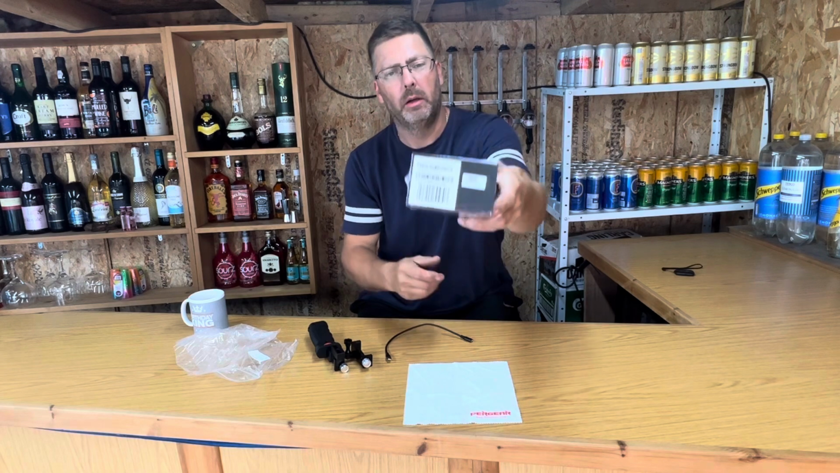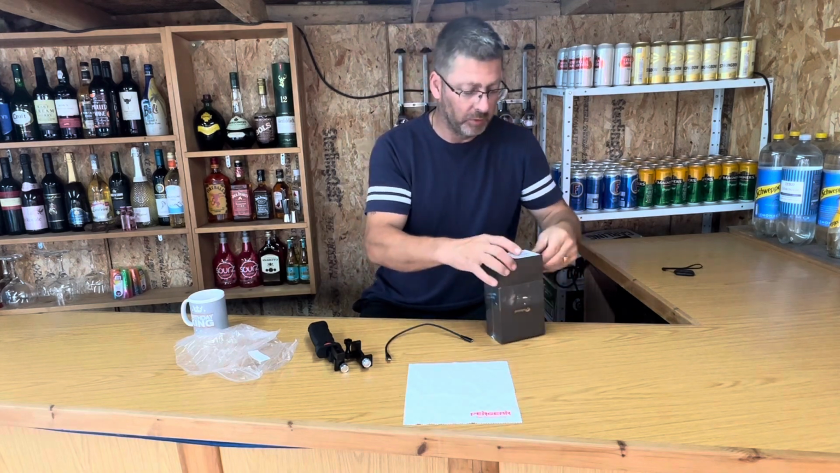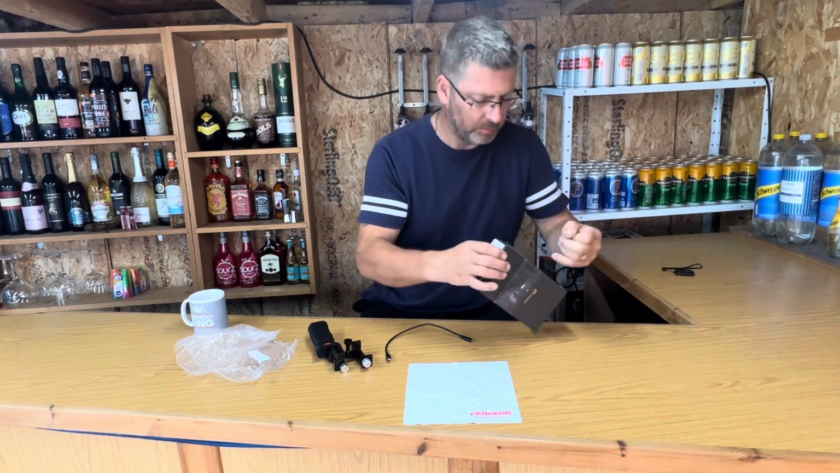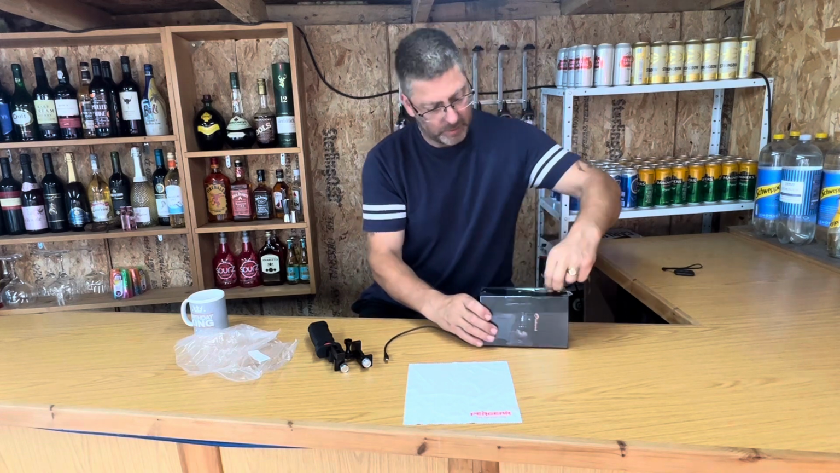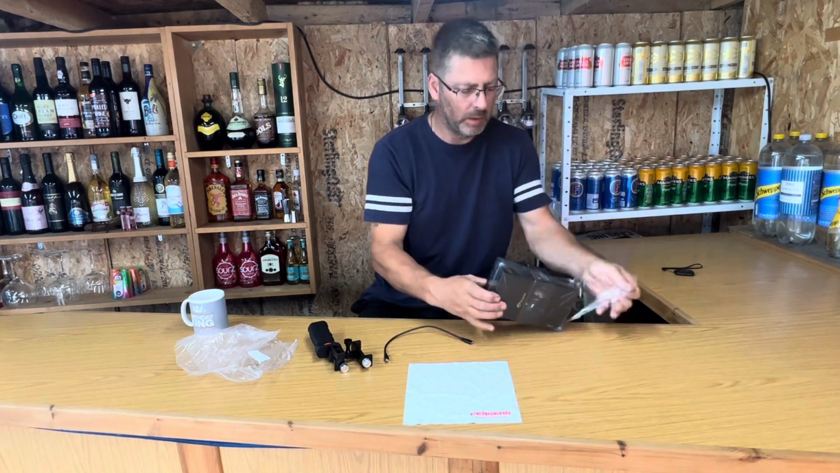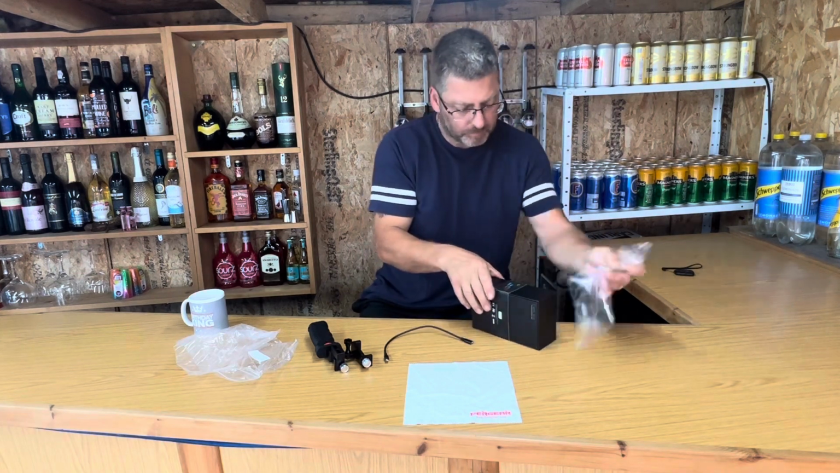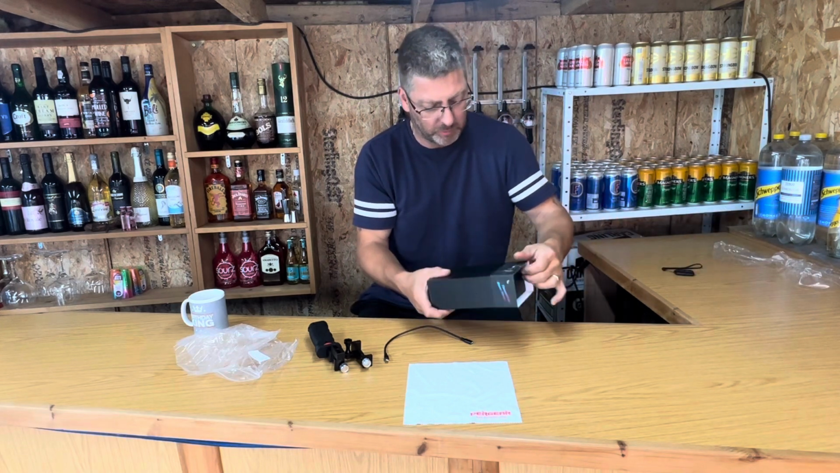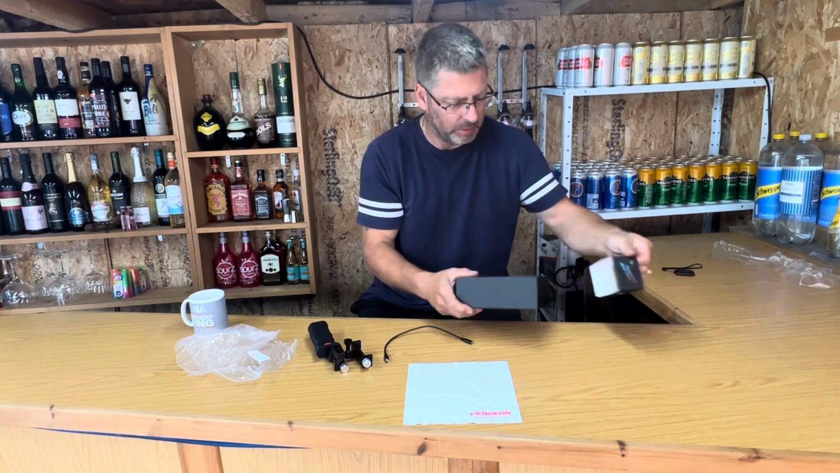This is the Xinfrared T2 Pro, and obviously the iOS version. There we go. Sorry I'm recording in here today, it's just the house is a bit upside down at the minute.